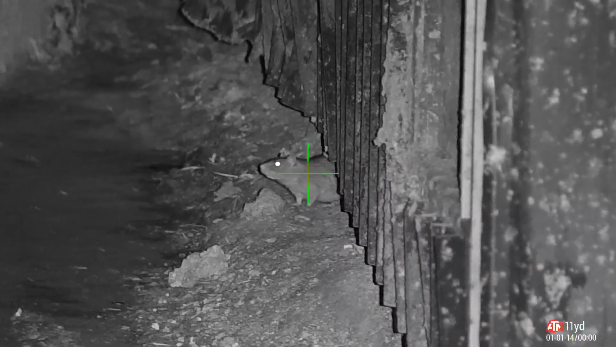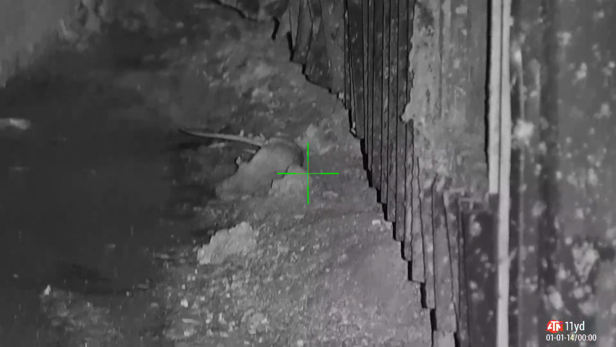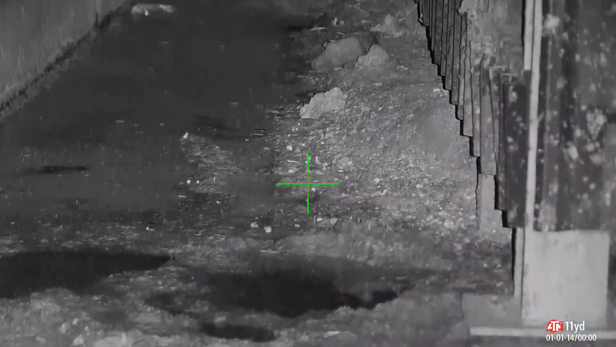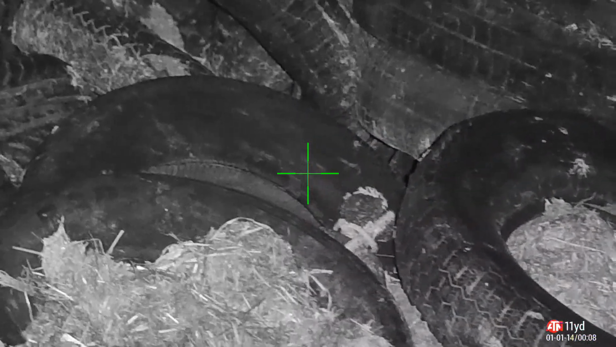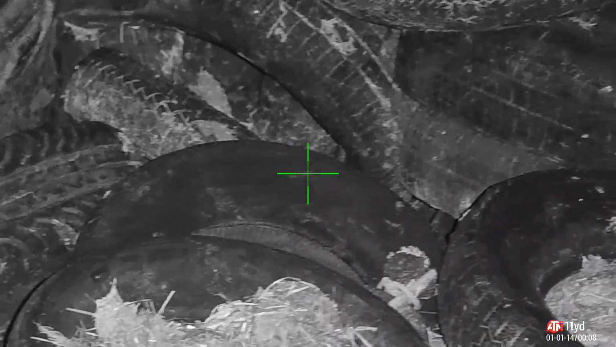Over by the shed where they feed the cattle the cake, fat boy here comes out after stuffing his face, on the sniff for more food. You can have that instead. One final look around, nothing else there. So back over to the tyre stack and we got ourselves another one. Have that, just turned his head inside out. Couldn't get him because he managed to drop himself right inside of all those tyres.